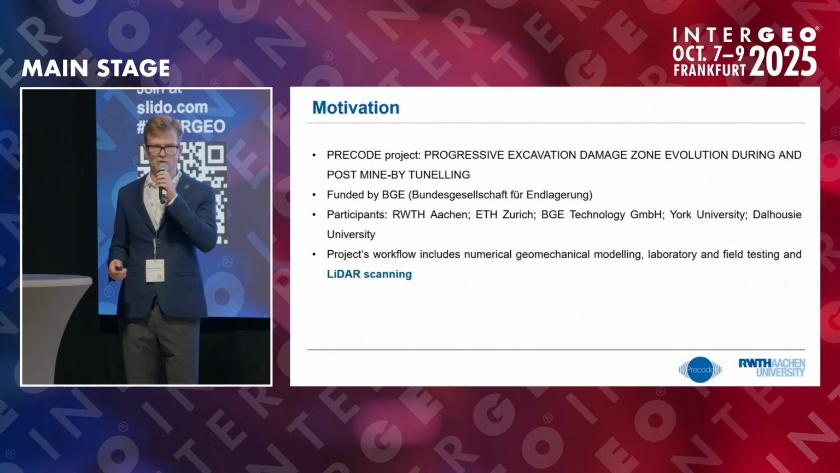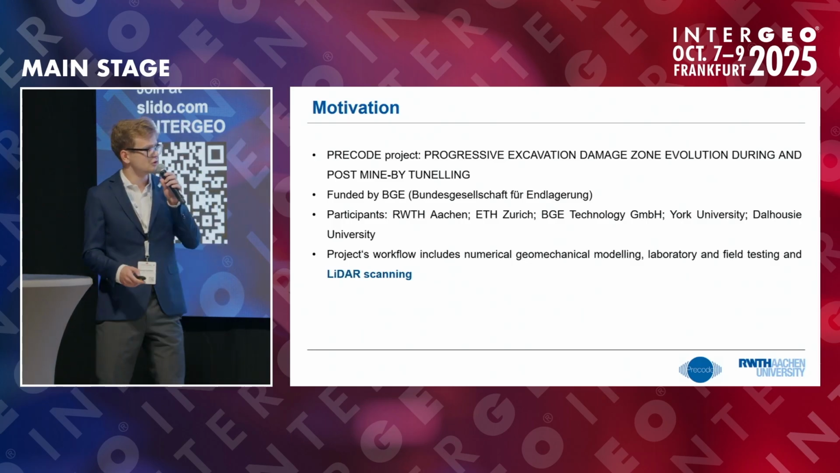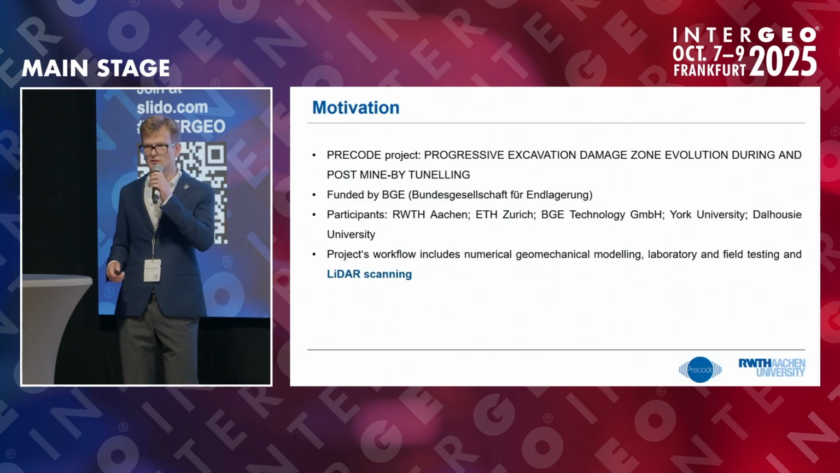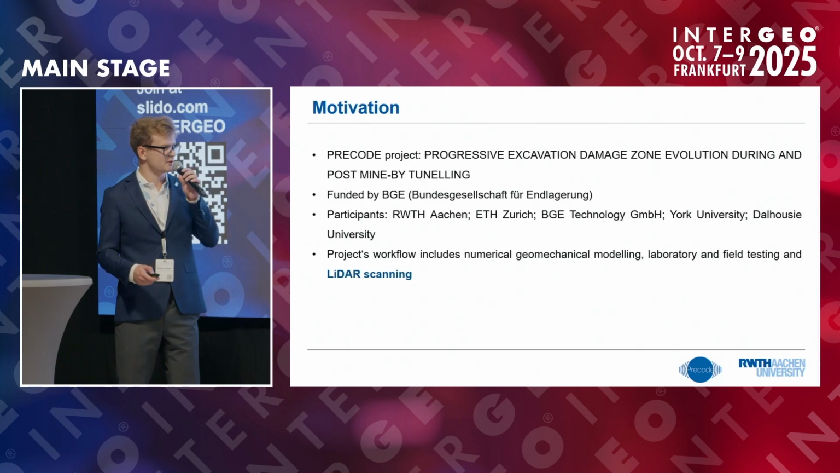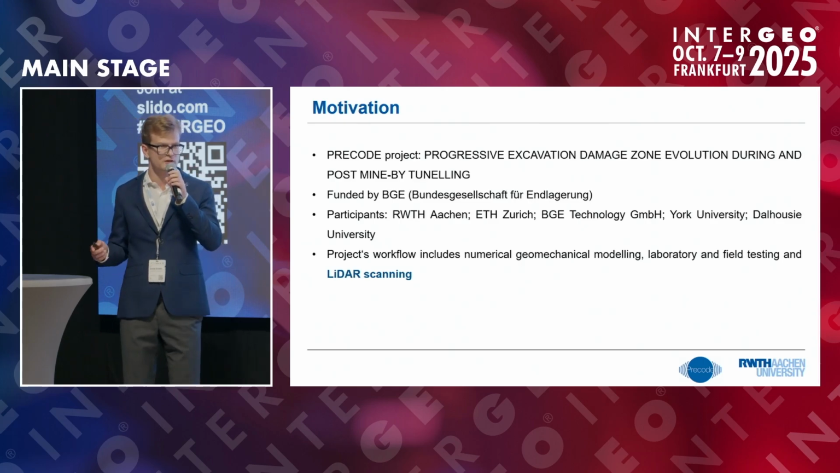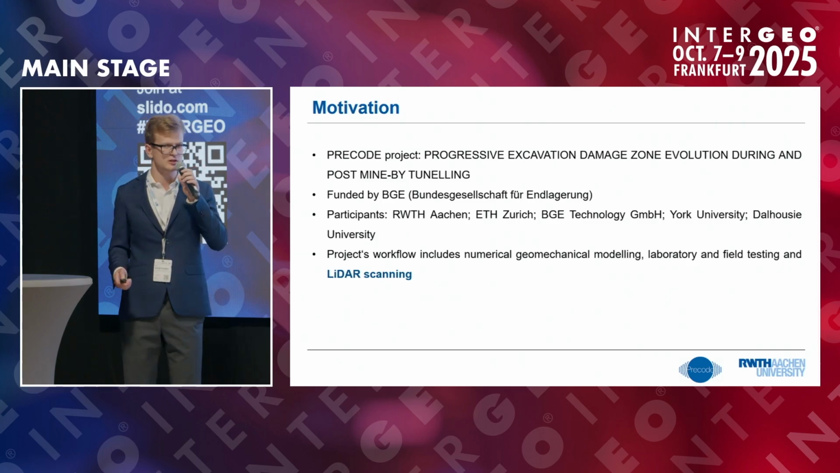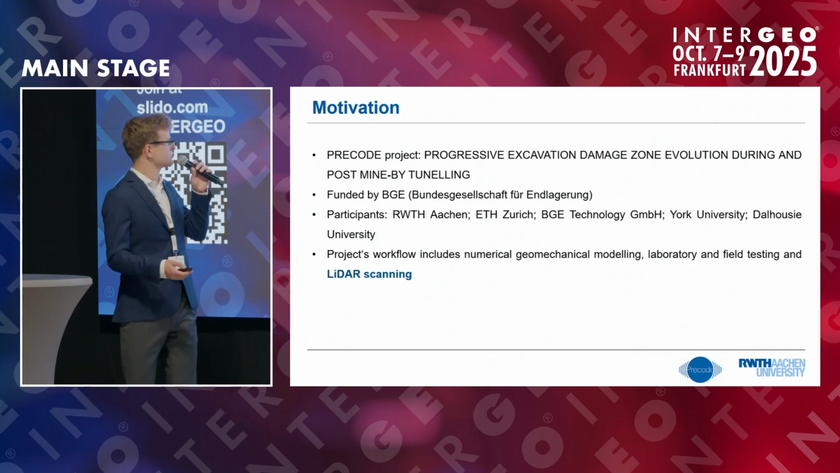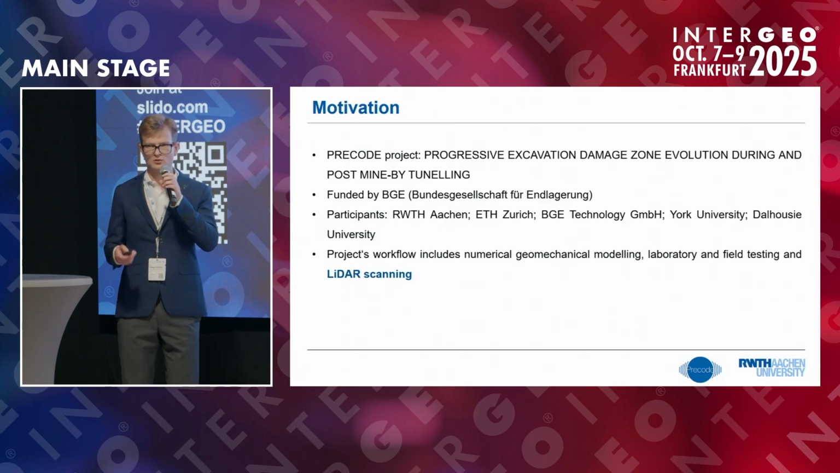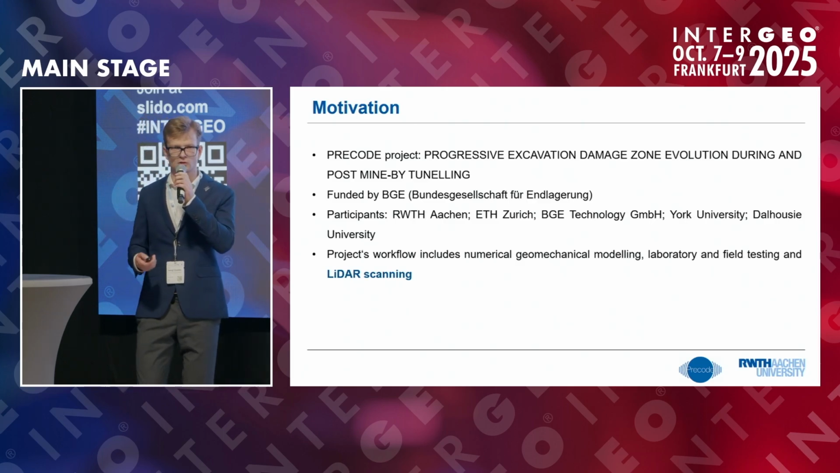The project has a long name, we can just call it Pre-Code project for now. It is funded by the German Society for Nuclear Waste Management, and it has several participants here in Europe and also in Northern America. The project's workflow includes numerical modeling, laboratory and field testings in geomechanics, but also LiDAR scanning. And this is what I was doing, measuring deformations, measuring rocks' long-term behavior.